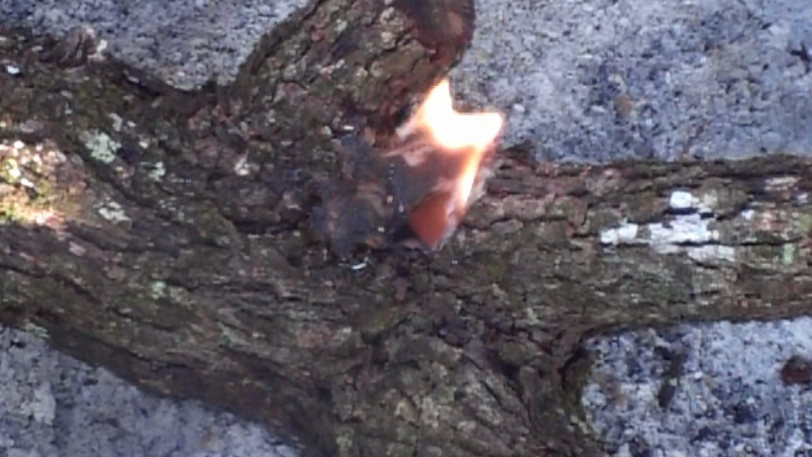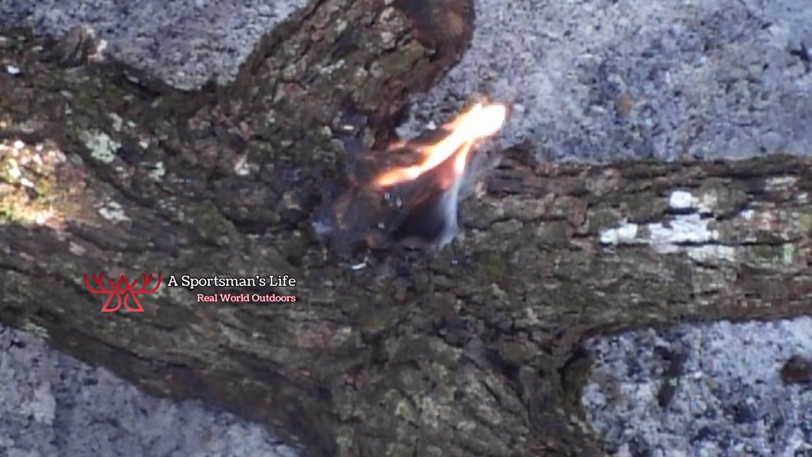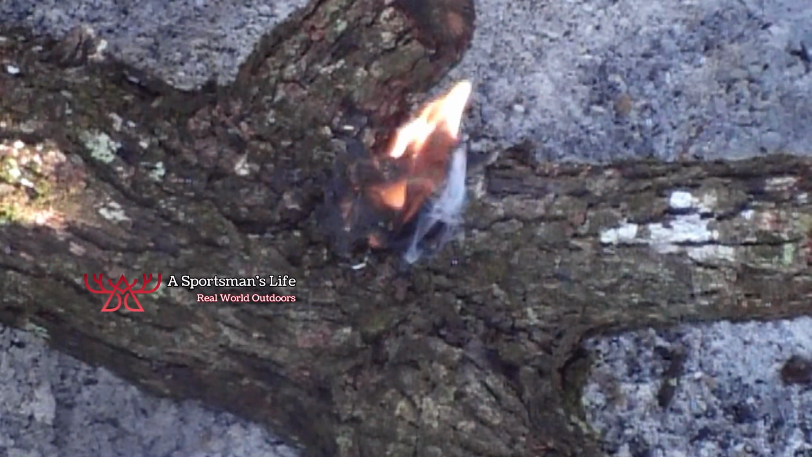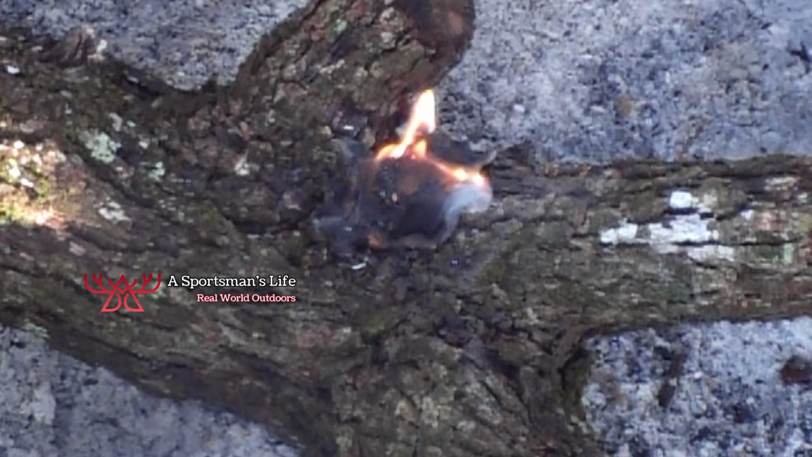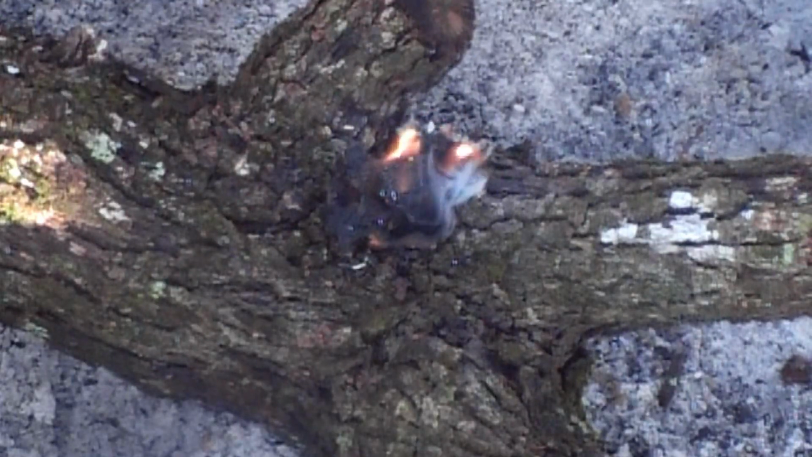And we just used a flint and steel. So hopefully this will help you. Go get you a flint and steel. They're pretty widely available. You can find them a lot of places, but you won't need them every time you go out in the field, but when you need them, you're going to need them bad. Hope it helped a little bit, folks.